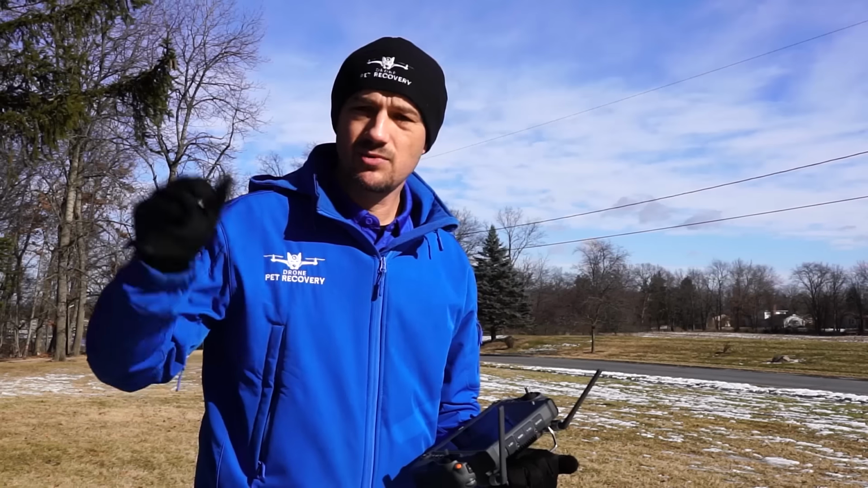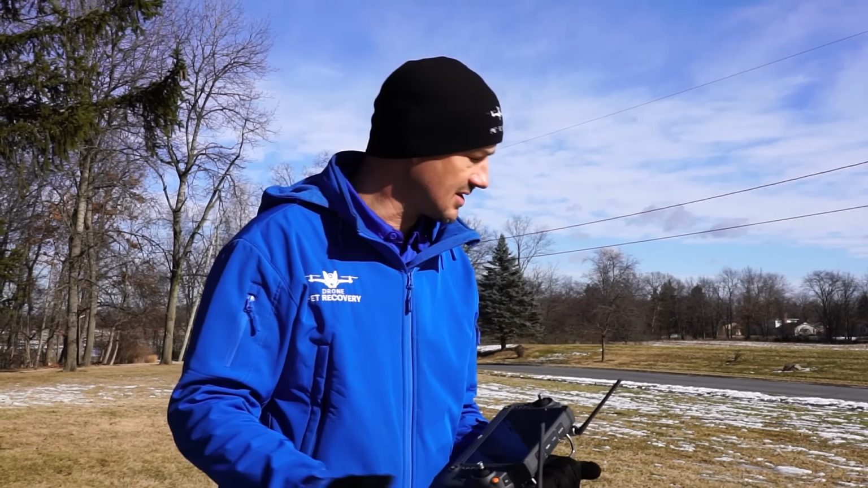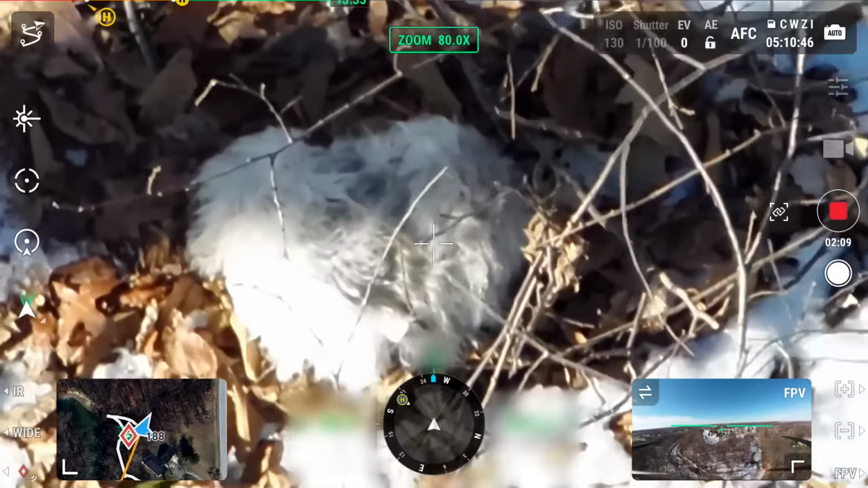We found Annie. She's literally right behind this house over here. We're gonna get the drone up there so we can keep an eye on her, and then we're gonna try to lure her with a little bit of food, see if she'll come to us. If not, we may have to end up trapping her. We just have to see. That's what we're doing now. So we're gonna get the drone up there, hopefully get Judy and Dave in there close so that we can recover Annie, bring her back home.